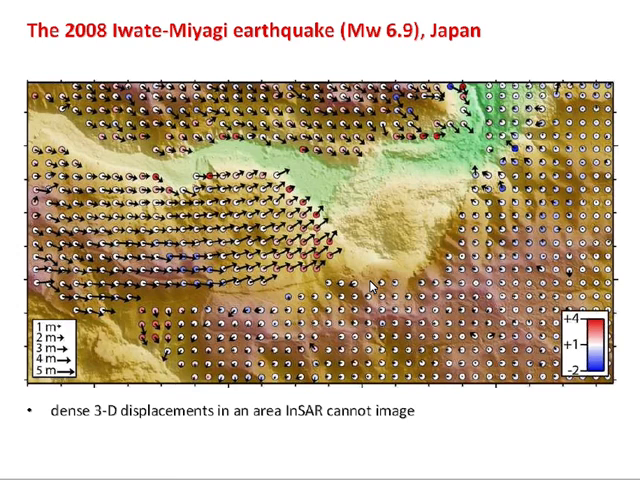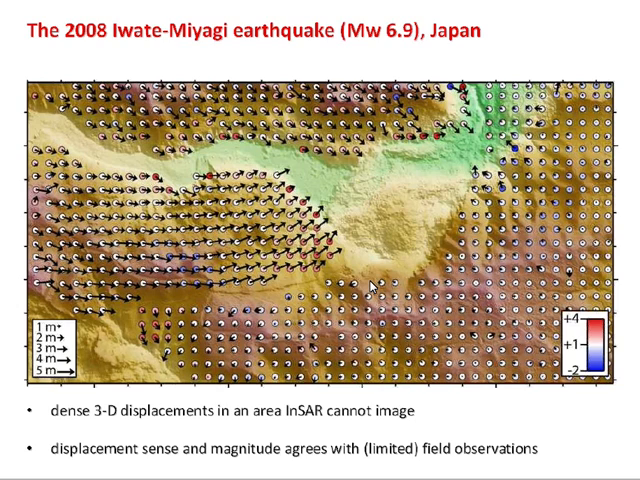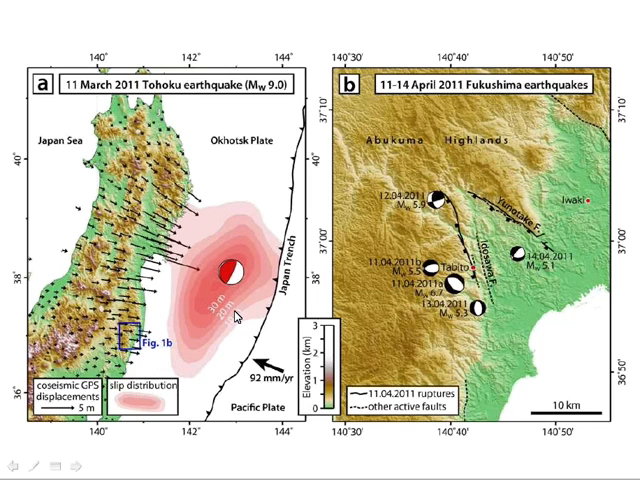So this was the first result we had in the real world that showed that this method works quite nicely for earthquakes. And the displacement magnitudes also agree with field measurements made along this scarp here. So that was good. Now we're going to talk about the normal faulting earthquake.